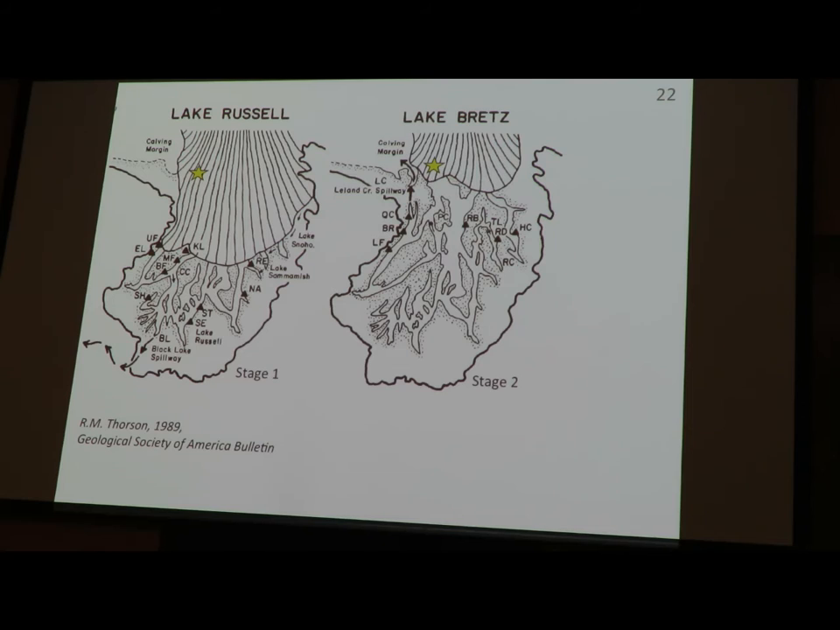And this was in 1912 when Bretz did that. 60 years later, 70 years later, Thorson recognized that as the ice retreated further, it opened up a new spillway where we are. And Lake Russell dropped dramatically. Water ran out over the Quimper Peninsula in the east side of Juan de Fuca and formed a lower elevation lake, some 60 meters lower than Lake Russell. And Thorson called this one Lake Bretz.